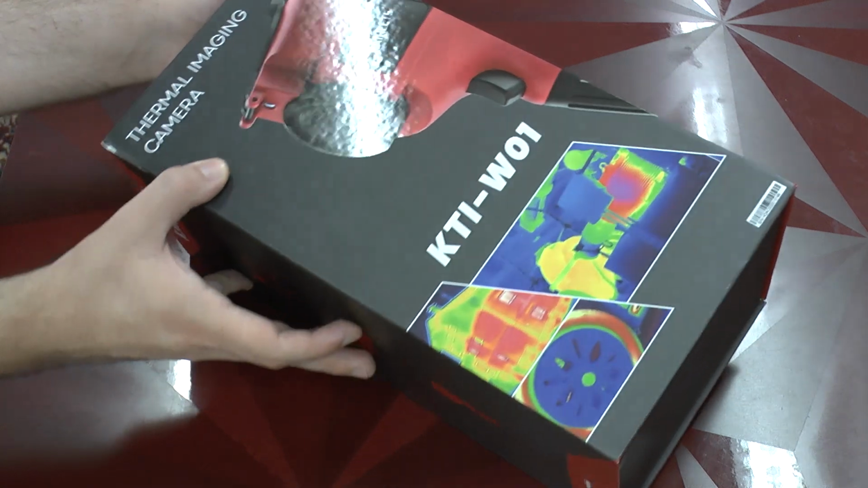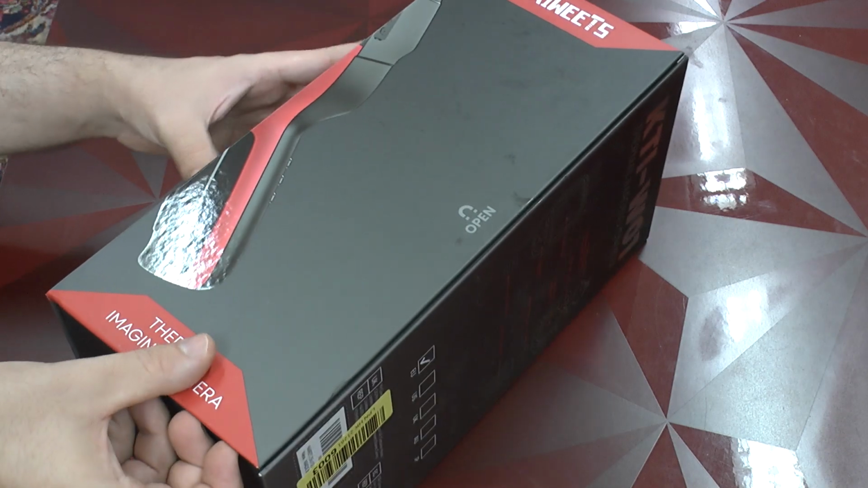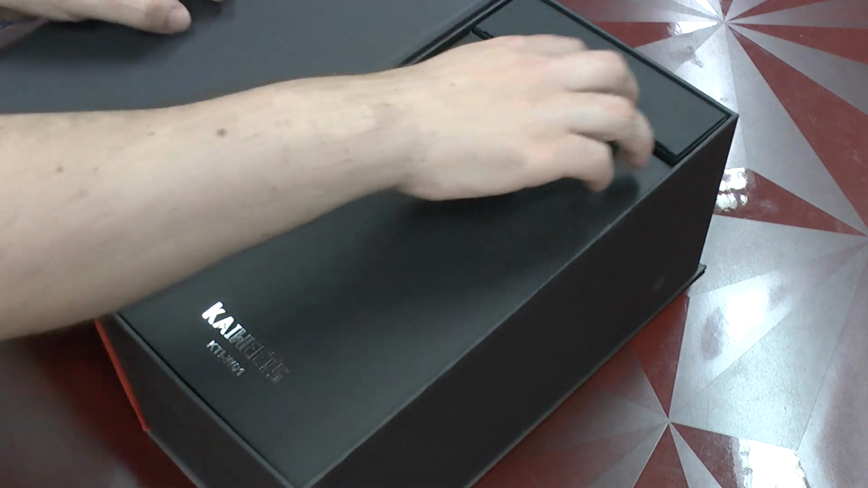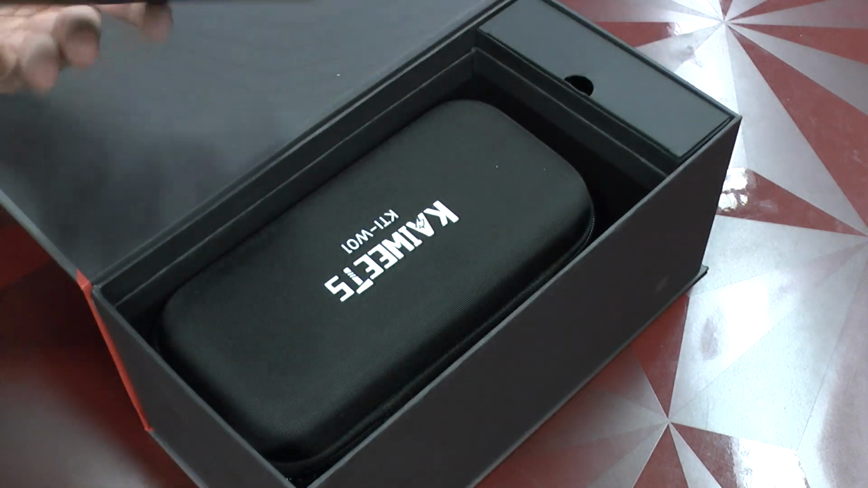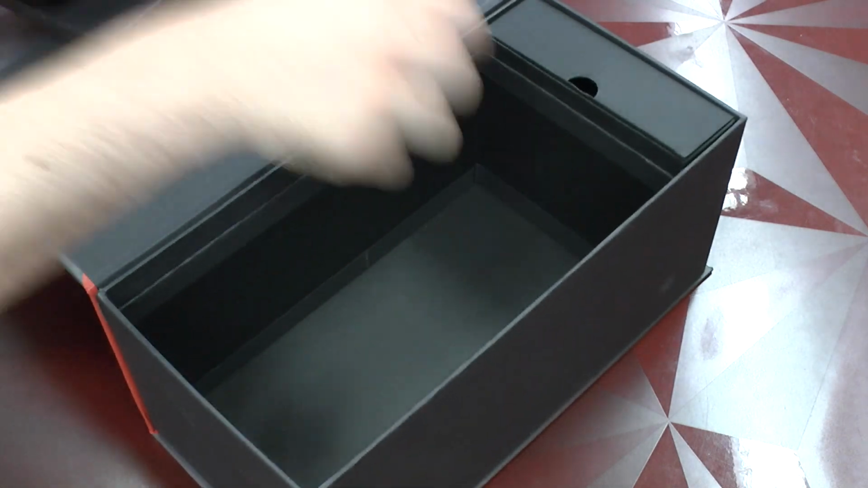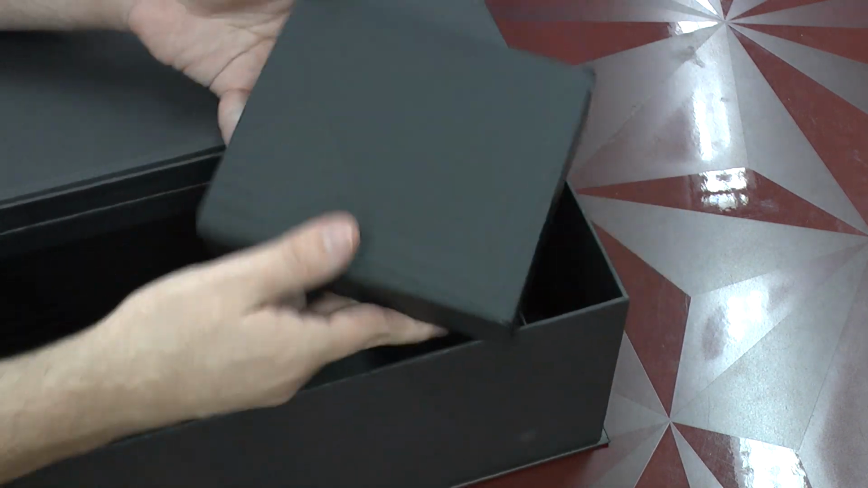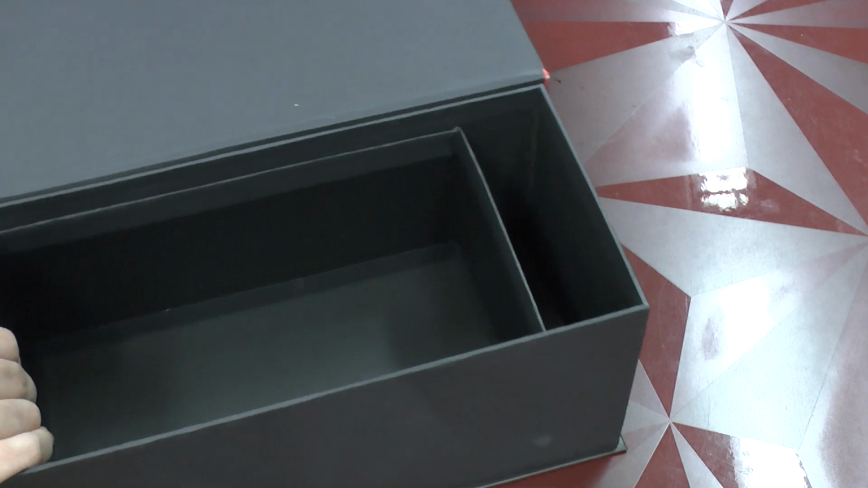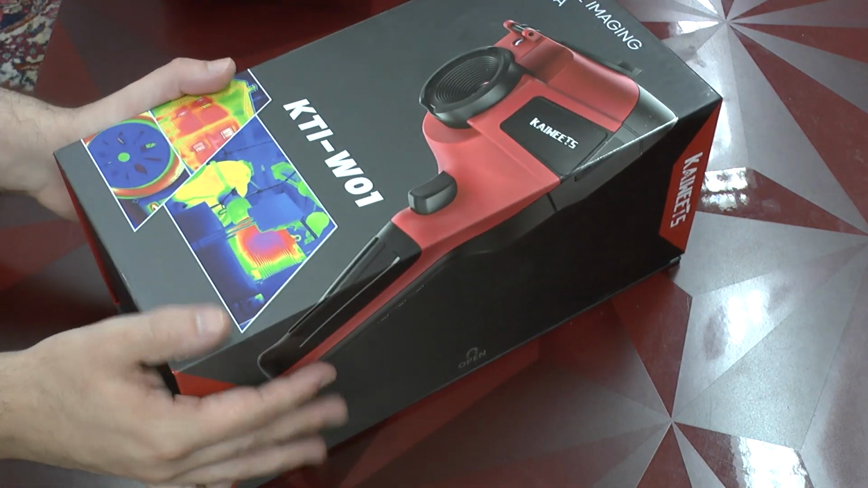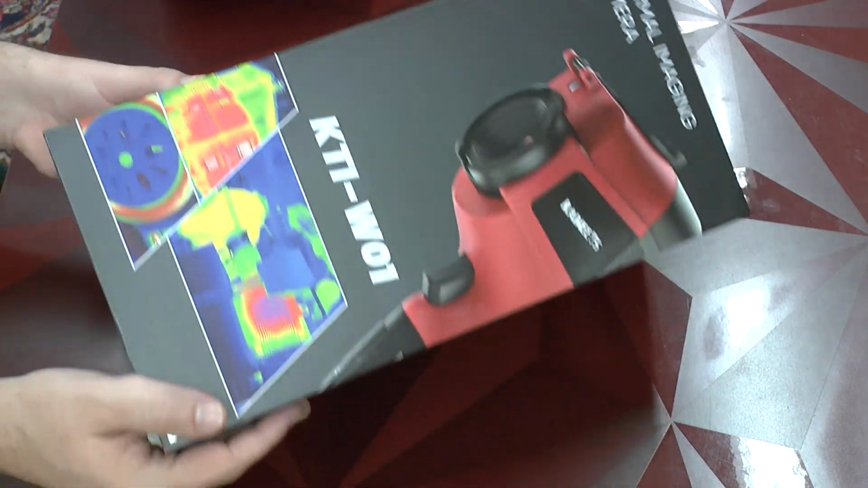So, here we've got the Kaiweets thermal camera box, and as we can see, it's magnetically sealed. So let's open it, and here we see, tada, the document sleeve, the actual camera in a carrying case, and then here the usual supporting cables and stuff. And yes, this box is surprisingly solidly made. So if you ever want to transport it in a very safe way, this is one of the shipping boxes which I really would not bin.